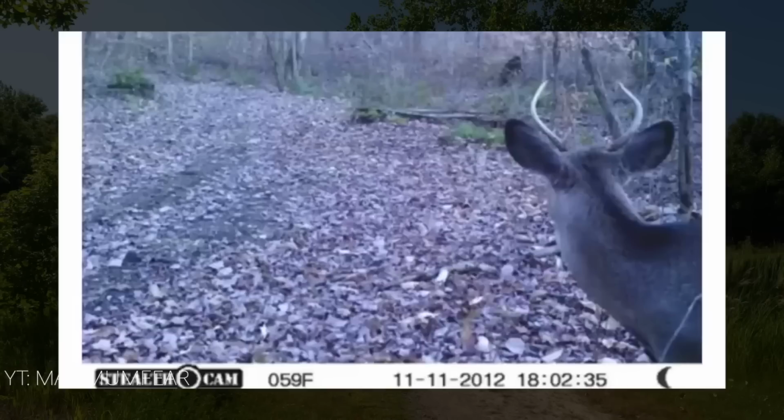What makes this picture more believable is how the deer is reacting to him. The deer was calmly checking out the trail camera, but is clearly scared of the strangely large animal behind him, and looks to be keeping a close eye on it to protect itself from a surprise attack. I'll leave this one up to you guys. Is this real? Is this just a bear? Or is it another Bigfoot hoax?